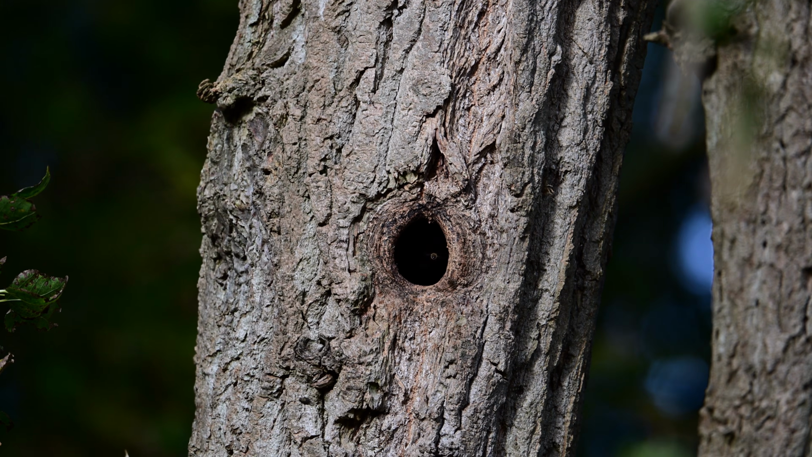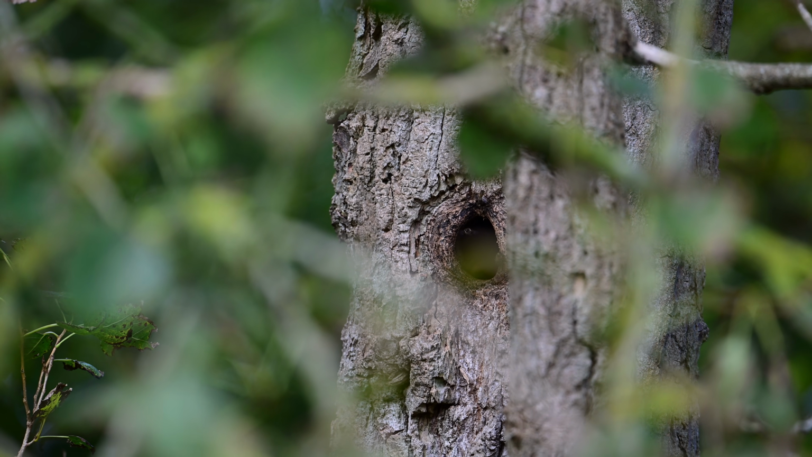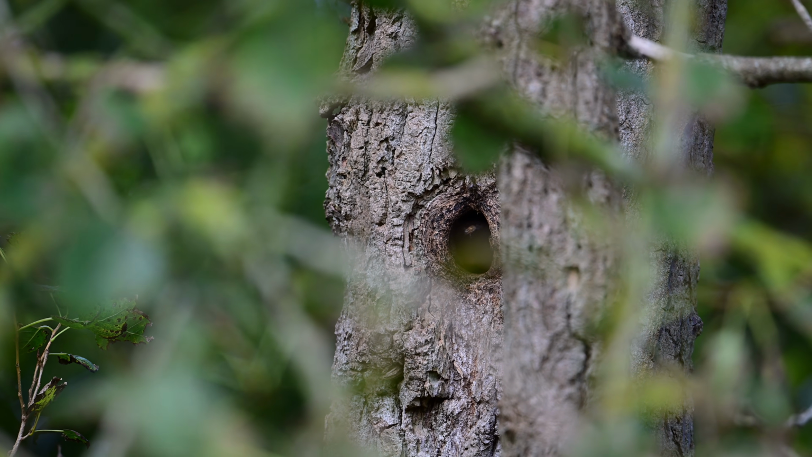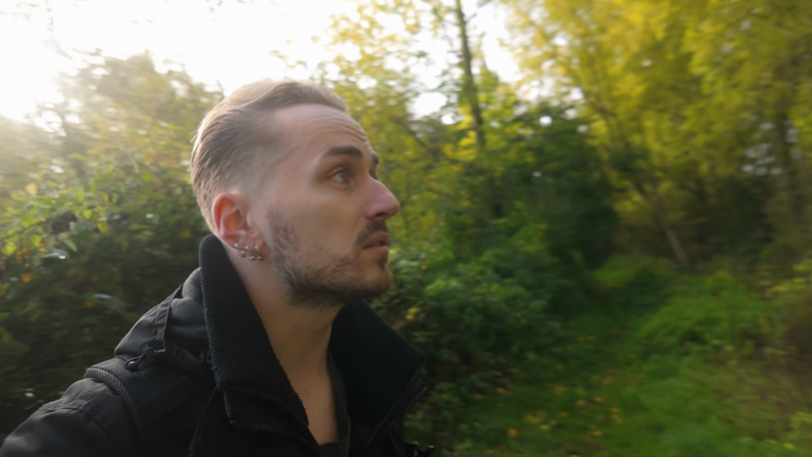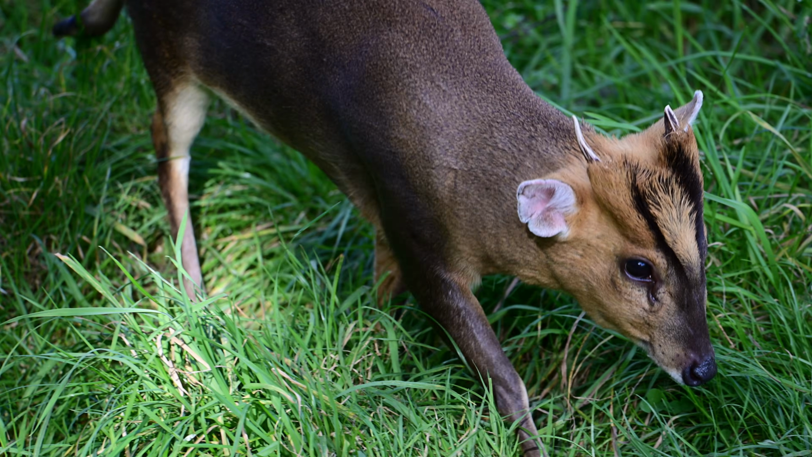Anyway, got my binoculars on the tree, and as it turns out, there is actually a bee's nest. So I can see a little opening, probably caused by a woodpecker, where bees are coming in and out in actually fairly decent numbers. So given the indication on the scope, I'm presuming that the nest goes upwards because, well, that's where I can see the warmth. So not something I thought I would find. You know, I thought I'd just be seeing squirrels and blackbirds all day, but that's a pretty cool one.